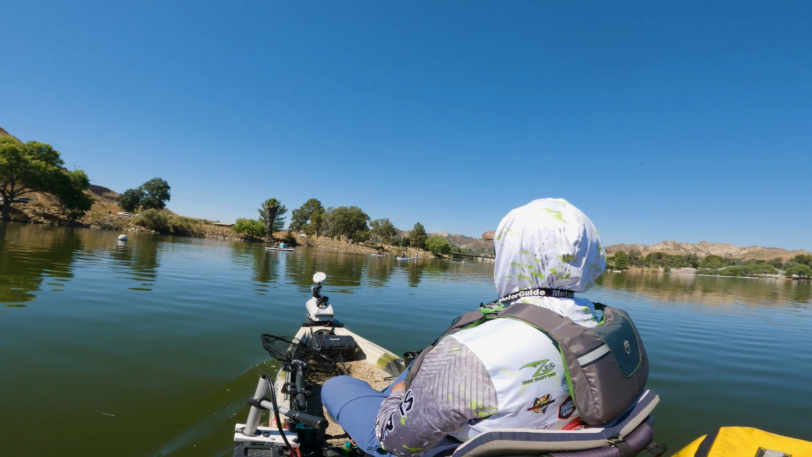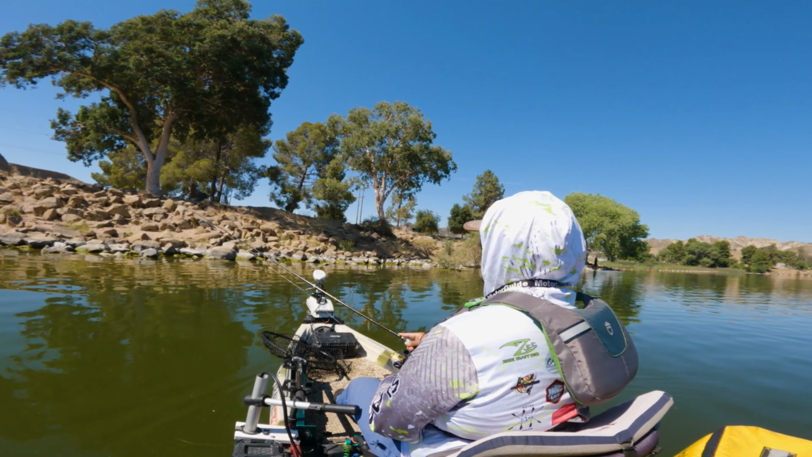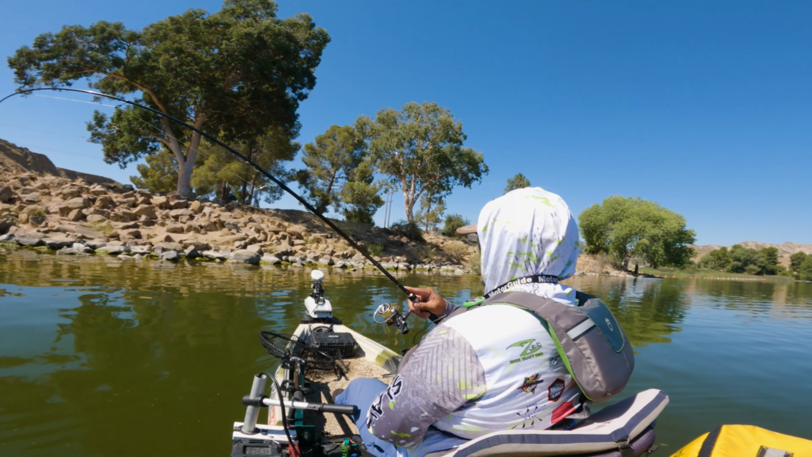So yeah, we're just gonna work the bank slowly, see if we can come across a big one. Not a lot of fishing pressure, more recreational use at this point. And I'm already snagged. So let's go over there and unsnag myself. But I'm digging this, not new pound test, but this.